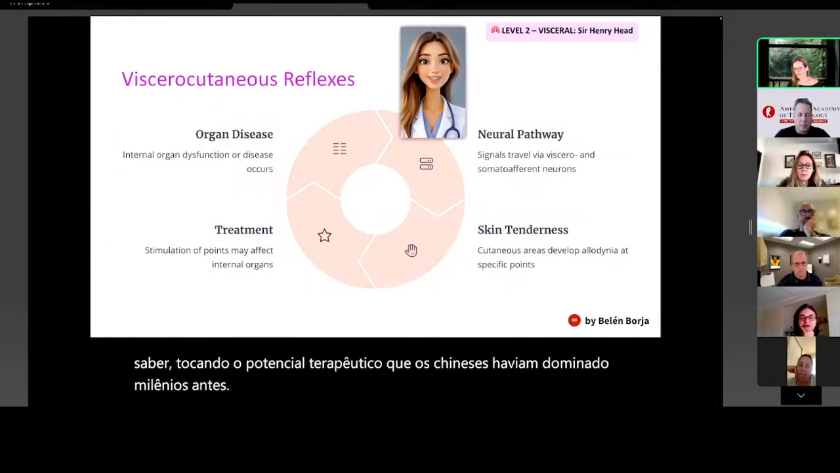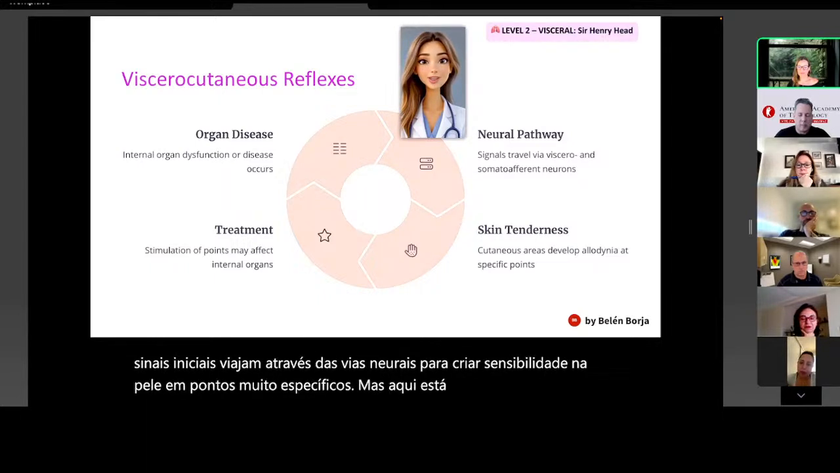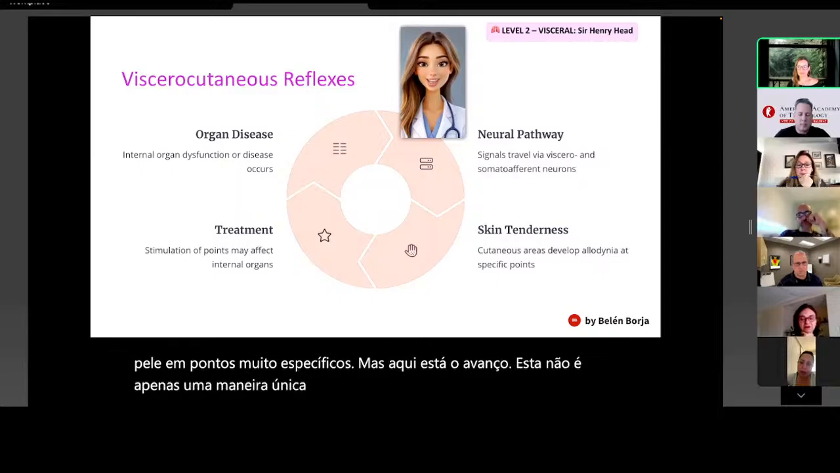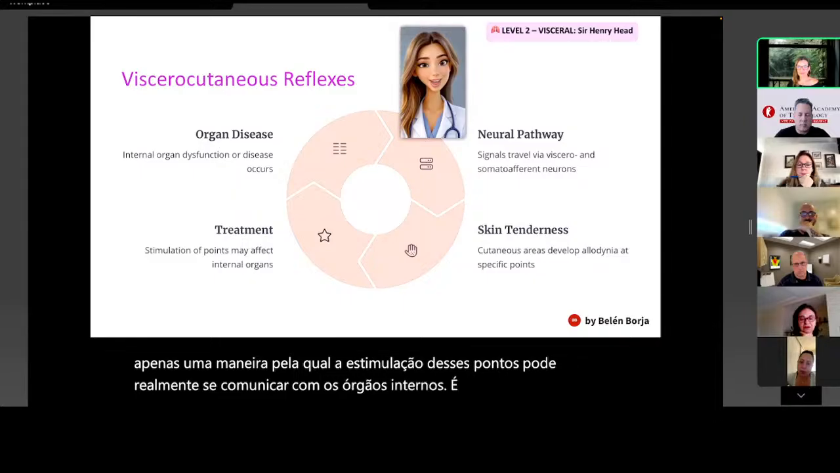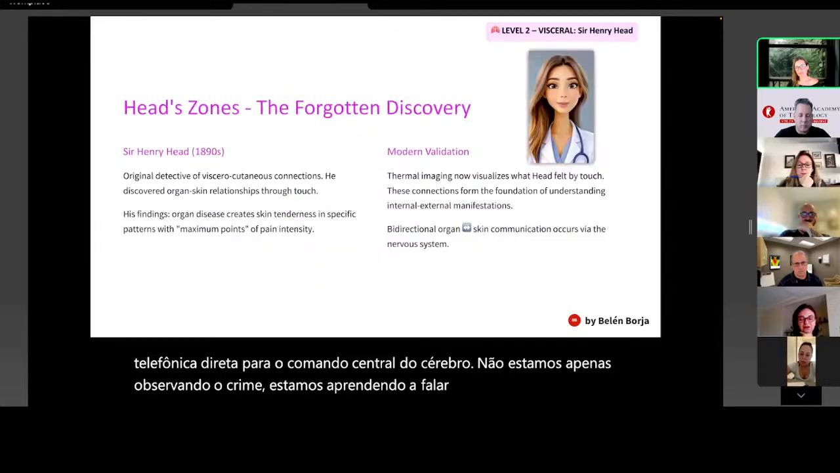He was a complete crime network we've uncovered. We create tenderness on the skin at very specific points. But here's the breakthrough. This isn't just a one-way street. Stimulation of these points can actually communicate back to the internal organs. It's like having a direct telephone line to the brain's central command. We're not just observing the crime, we're learning to speak the criminal's language.